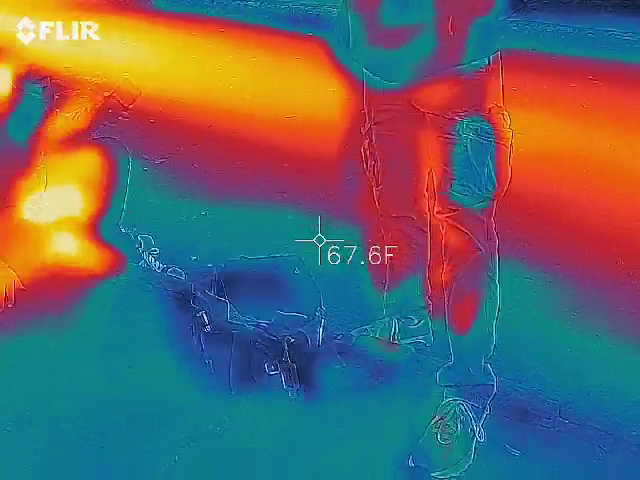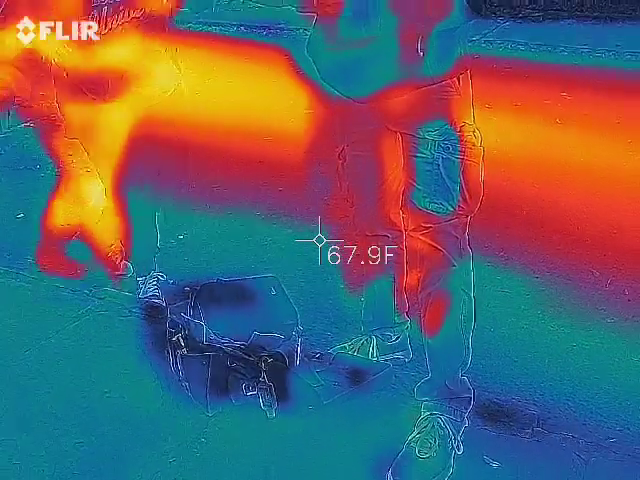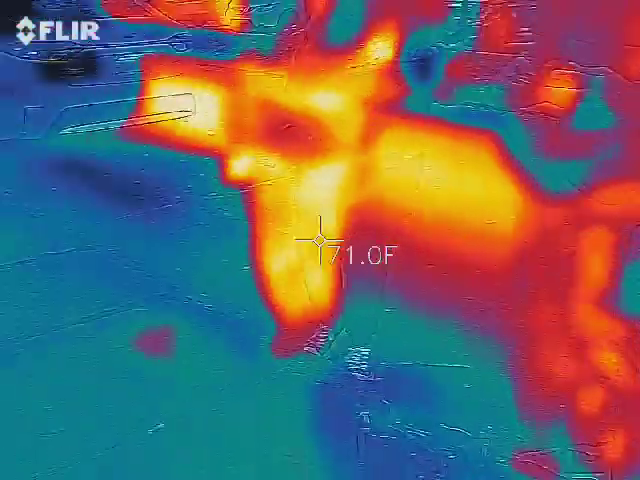Yeah, you're going to use the millimeter. Cool. Set this up because I changed the batteries on this guy too.